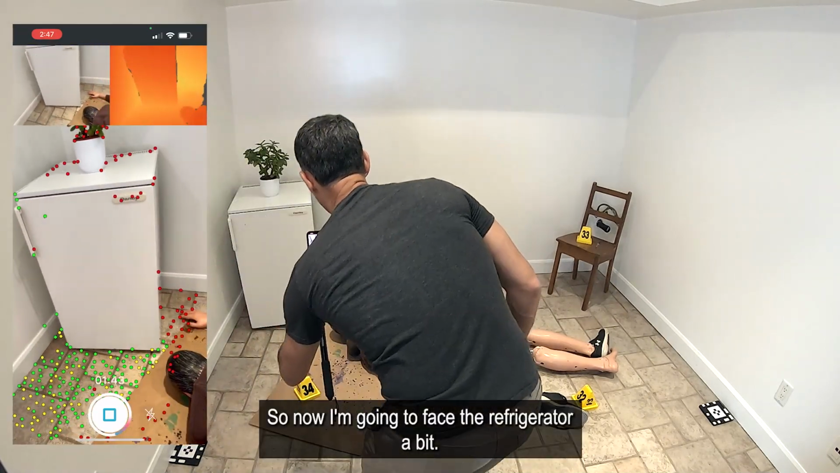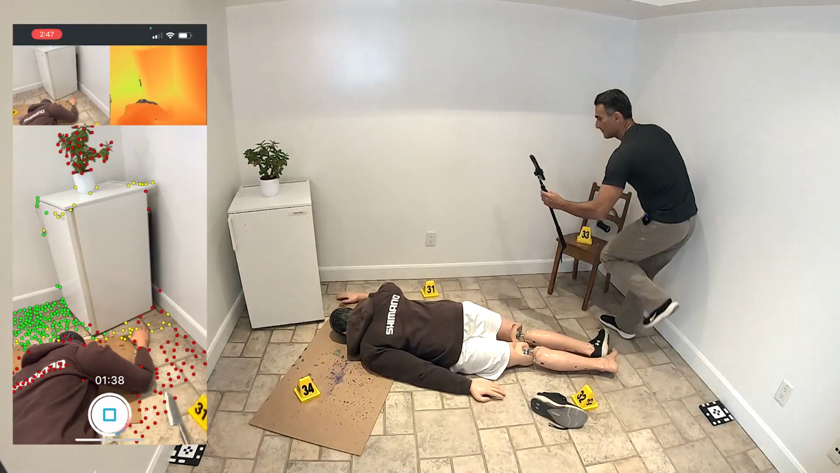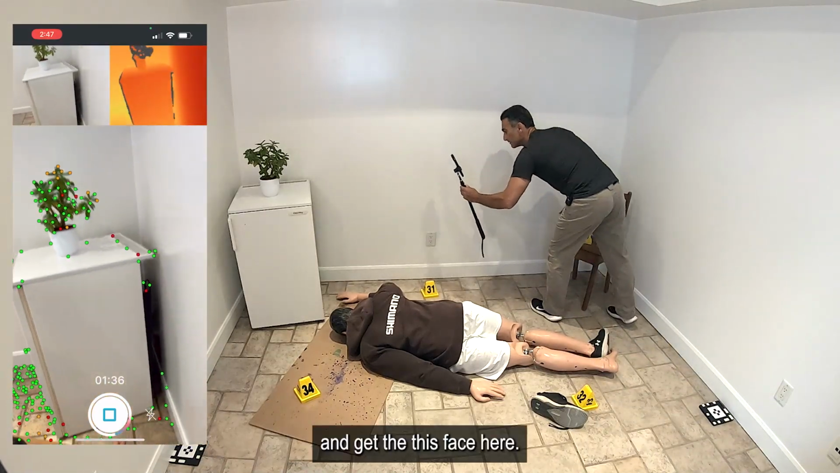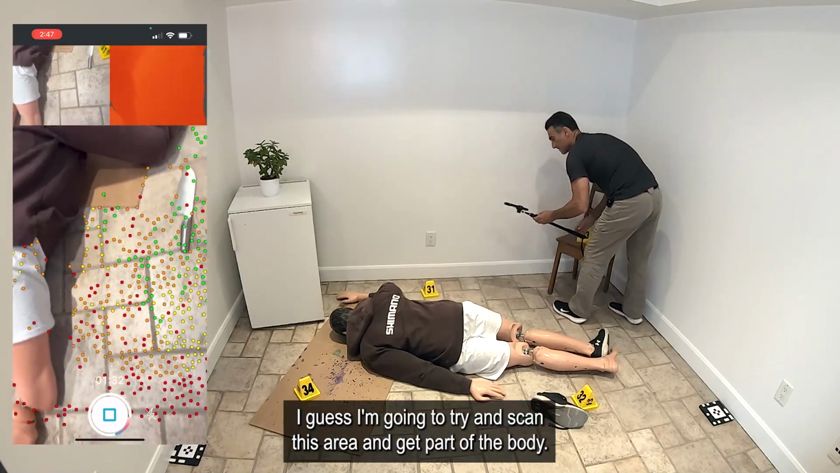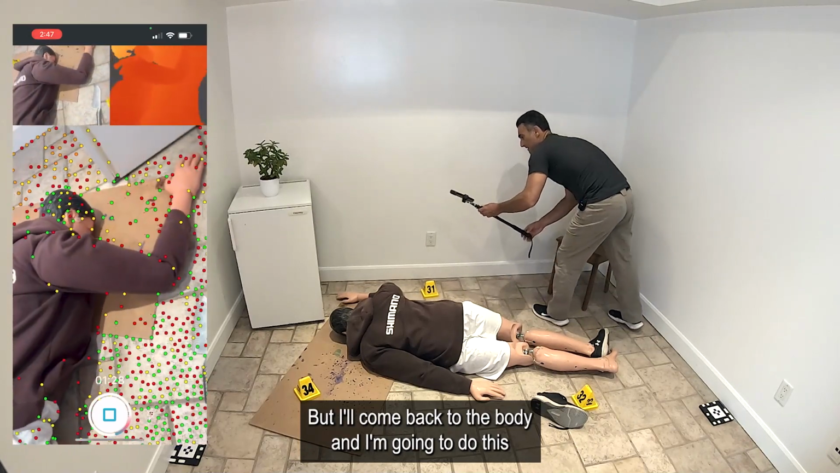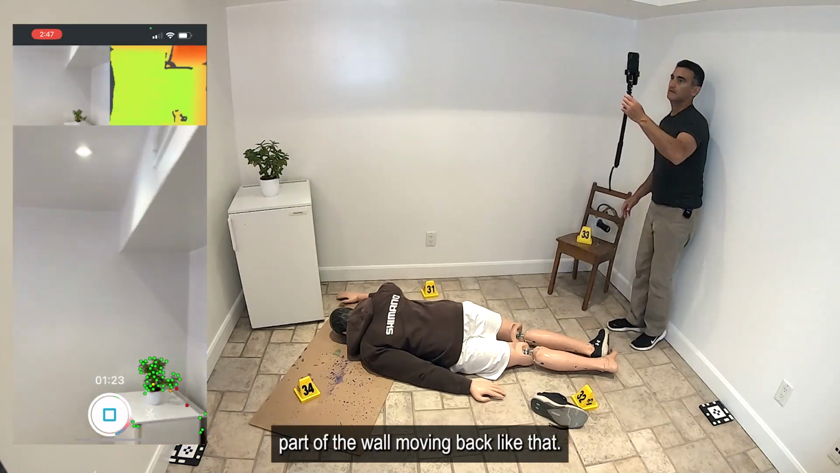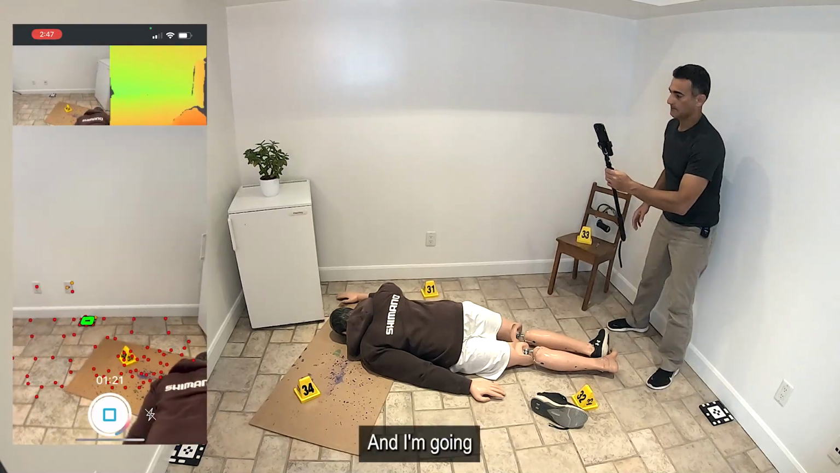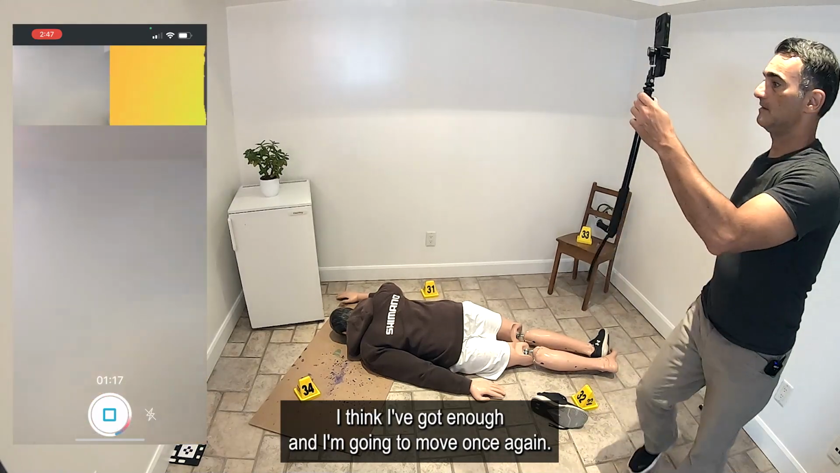So now I'm gonna face the refrigerator a bit. I'm gonna move around, being careful not to step on anything, and get this face here. Okay, since I'm here, I'm gonna try and scan this area and get part of the body, but I'll come back to the body, and I'm gonna do this part of the wall, moving back like that. And I'm gonna make sure that I've got that part of the wall. I think I've got enough.